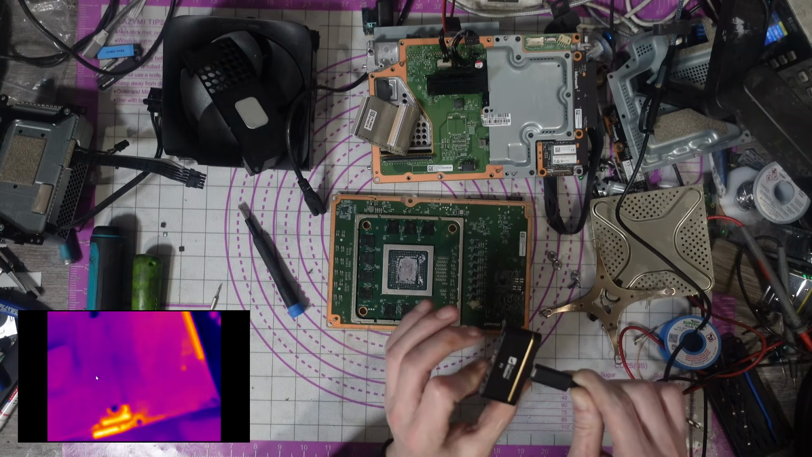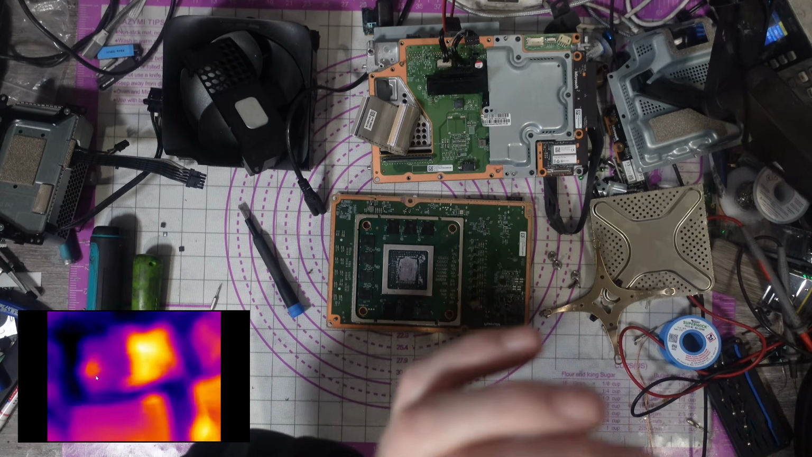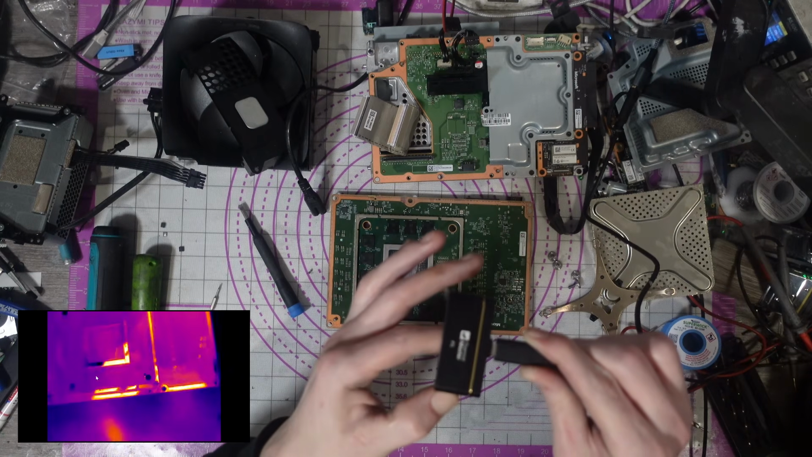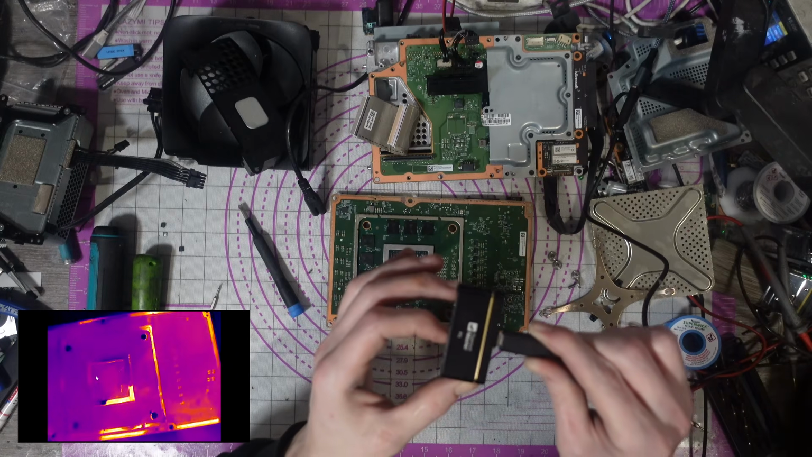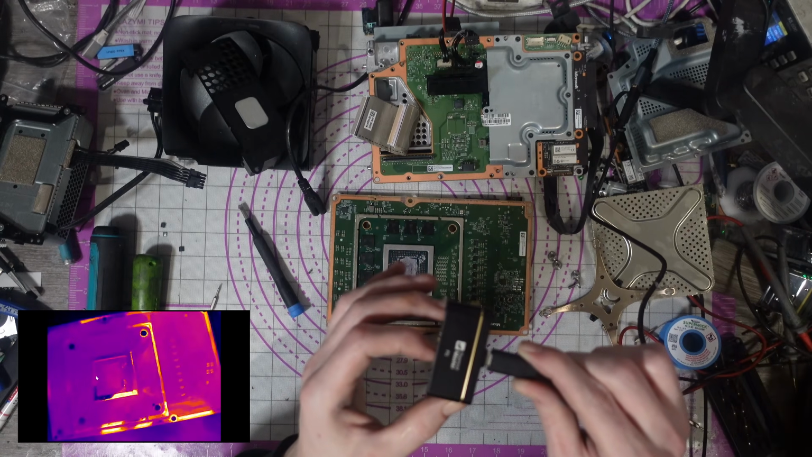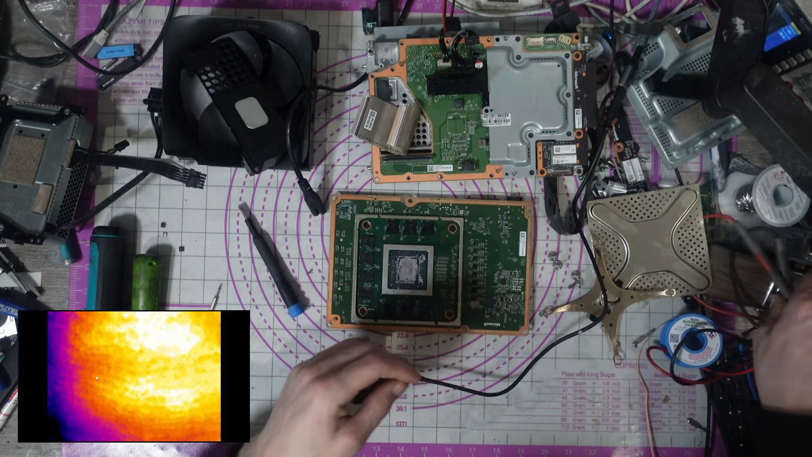But we can also go as far out as we want. Don't know how far out that is. We want it around there, so we can see the board. We can zoom in if we need to. So I'll start off with 2 volts.